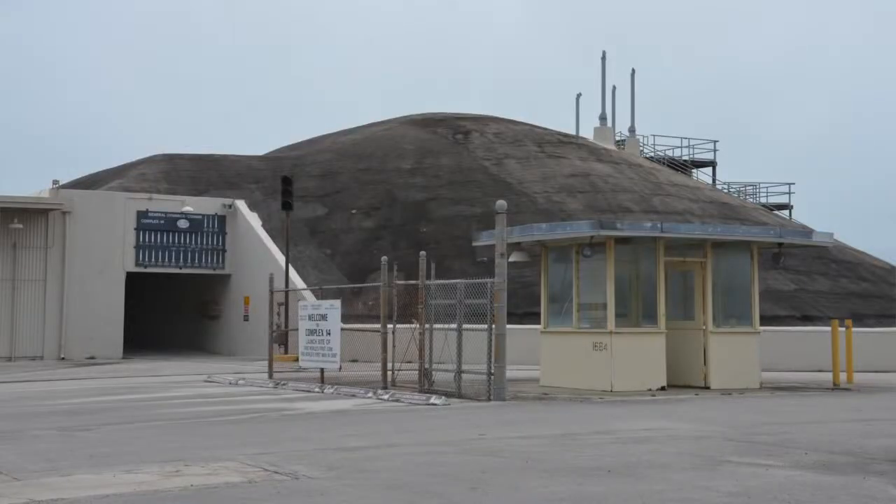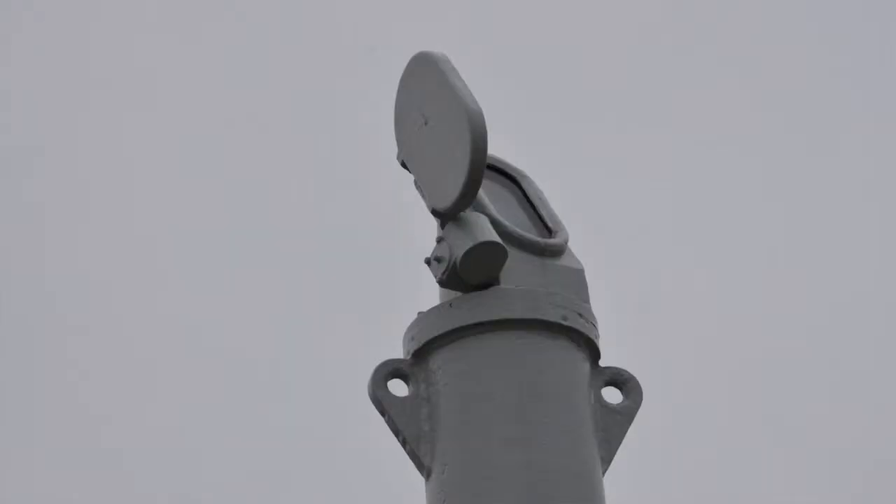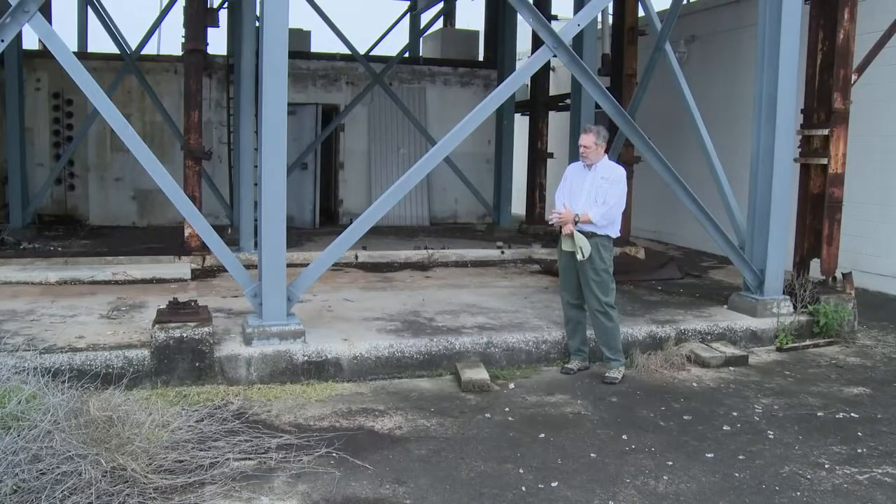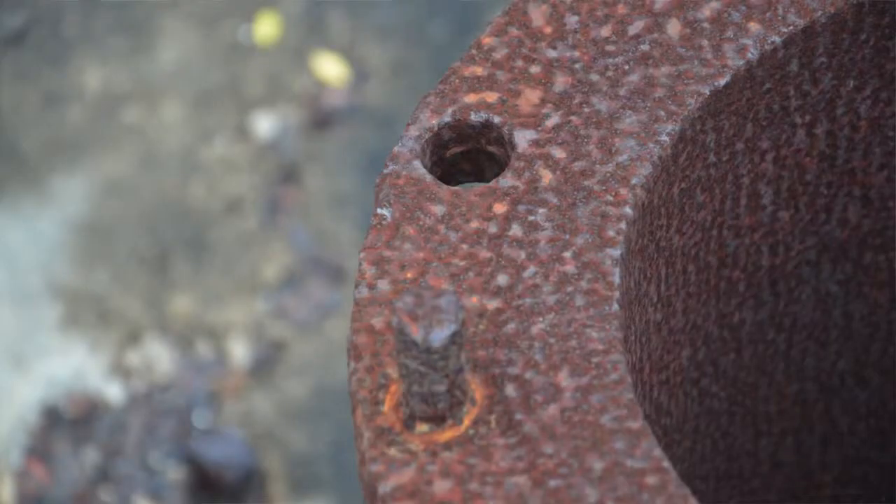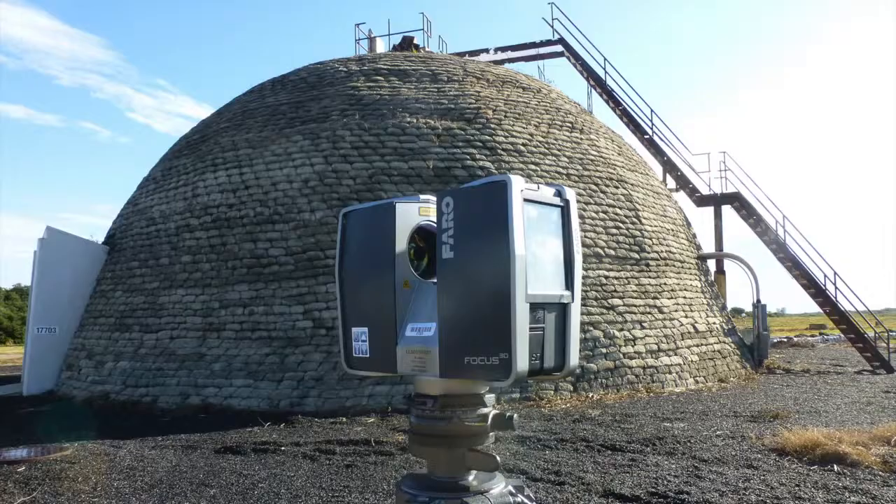The dome structures, or blockhouses, were built to withstand the incredible force of liftoff and had periscopes sticking out of the top to view the missile and rocket launches. The equipment that we're using can capture everything that is visible, everything that you can see, to an accuracy of 2 millimeters or less. The team is scanning the site with extreme detail to digitally conserve and preserve the historic landmarks, but also help the present with understanding them better.